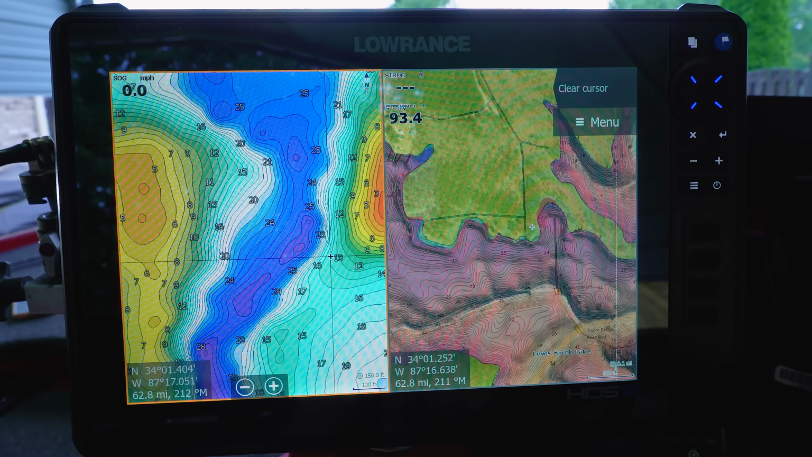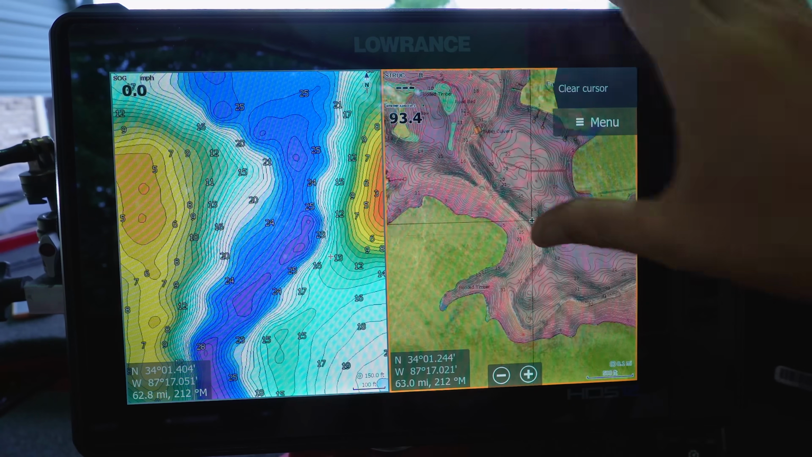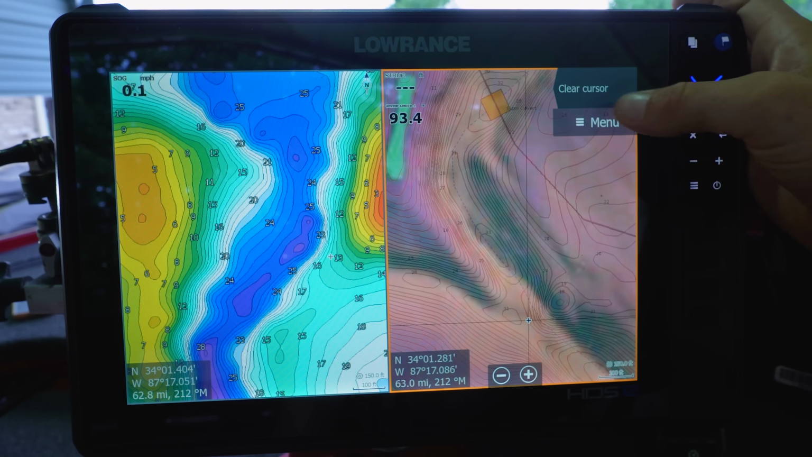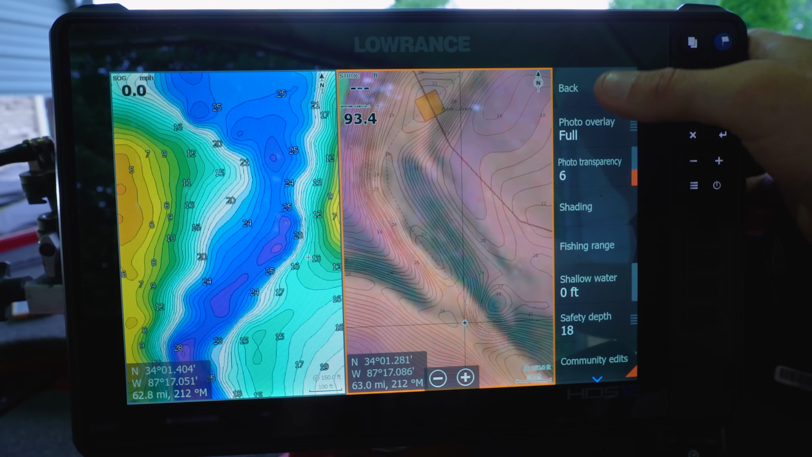Now the shortcoming with C-MAP is it does not show the creek beds, like this does. So this has shaded creek beds when the transparency, let me turn it down just a little bit to give you a better idea here.